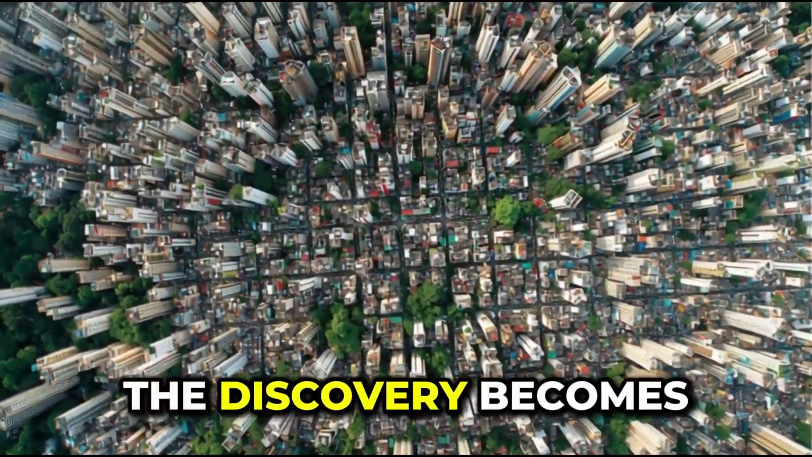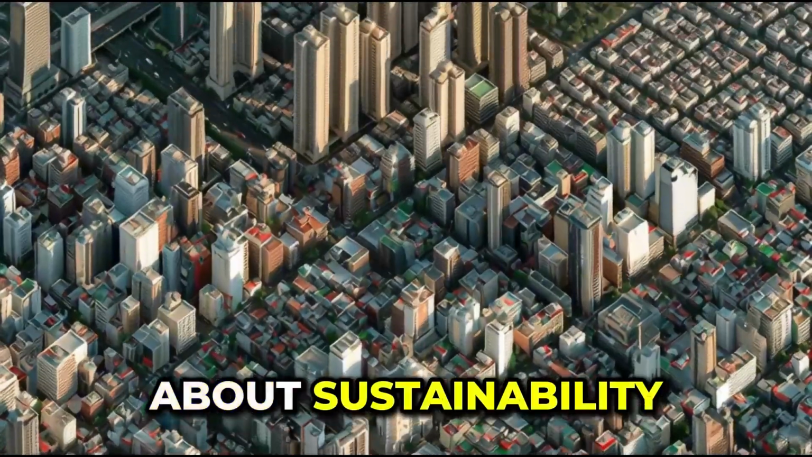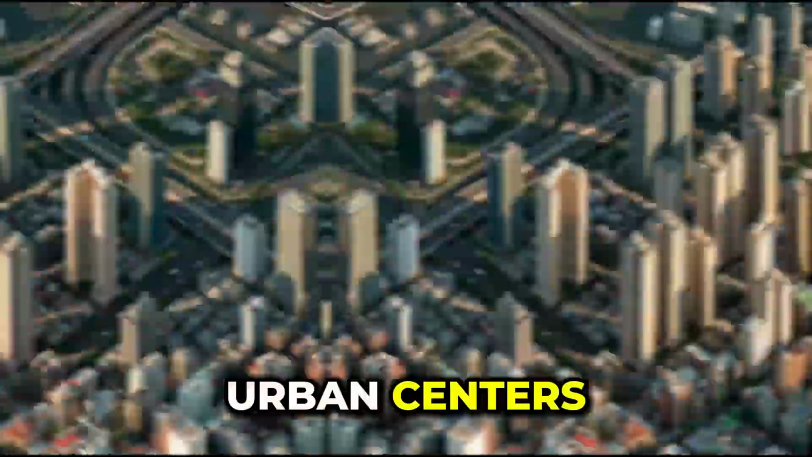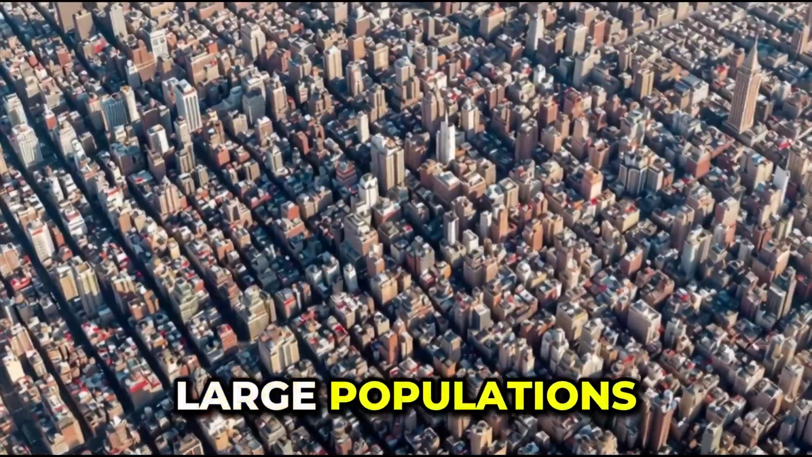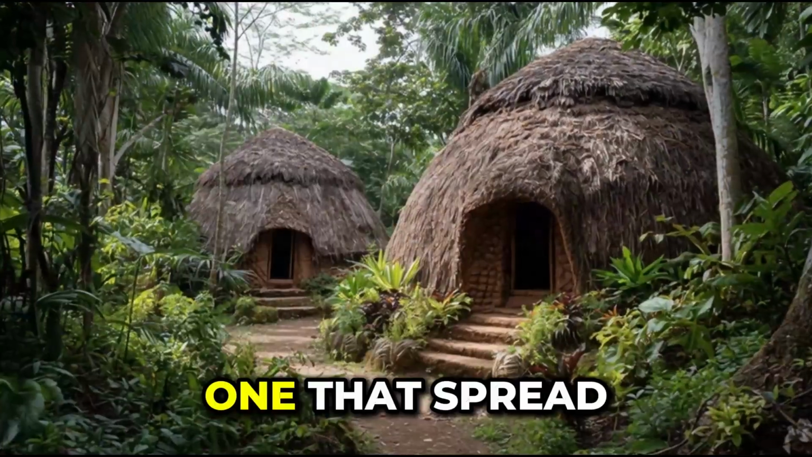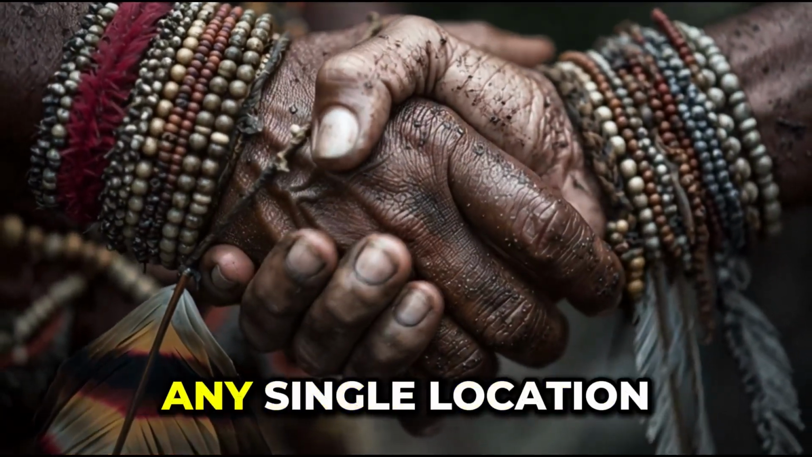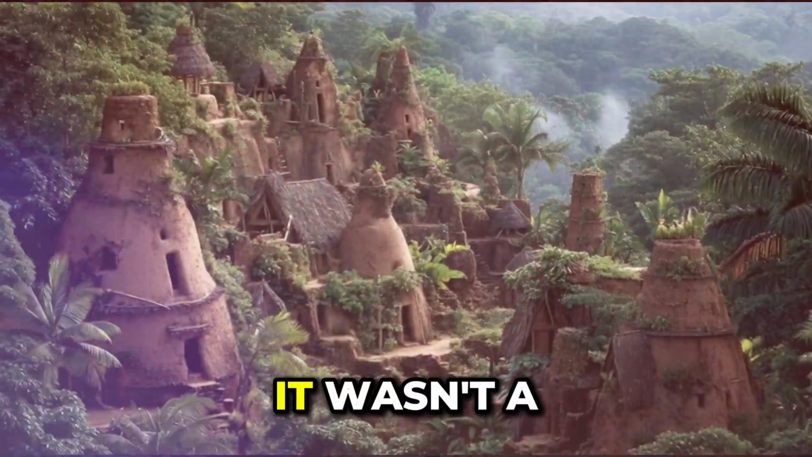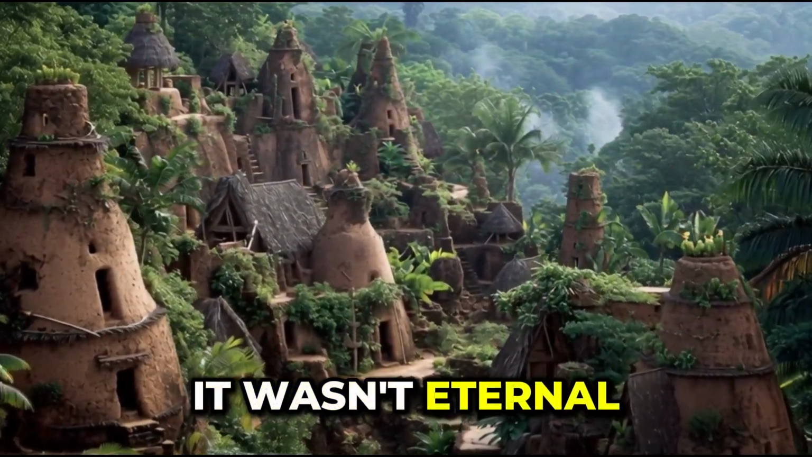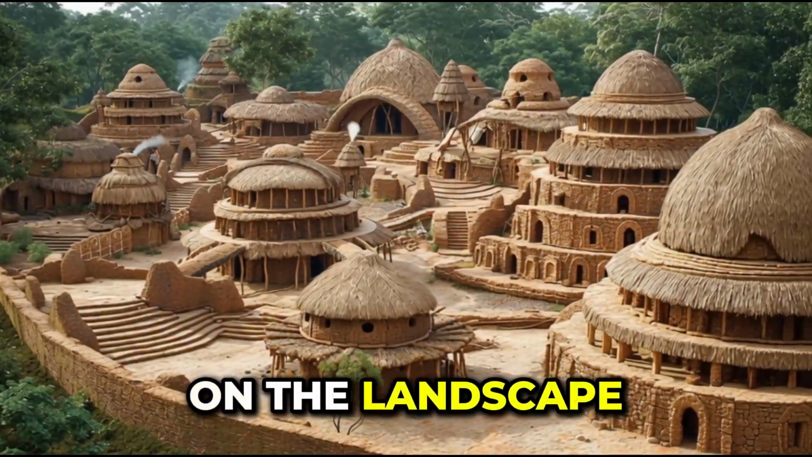This is where the discovery becomes especially relevant today. Modern discussions about sustainability often frame dense urban centers as the only efficient model for large populations. Yet here is evidence of a different approach, one that spread people out while keeping them connected, reducing pressure on any single location. It wasn't a perfect system, and it wasn't eternal, but it worked long enough to leave a measurable imprint on the landscape.